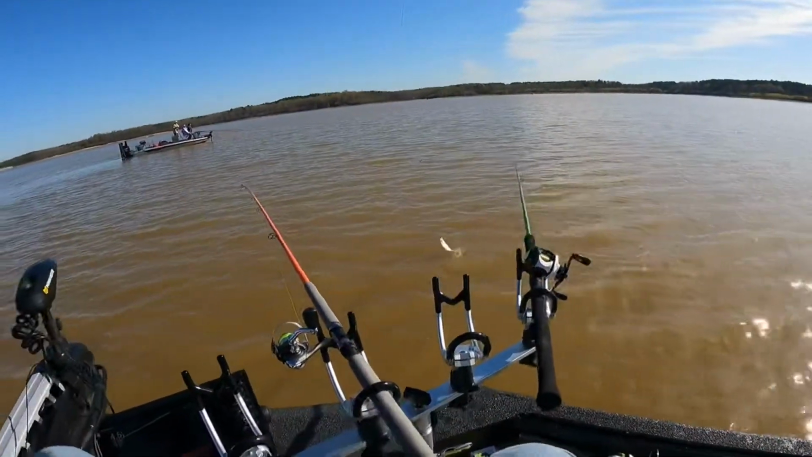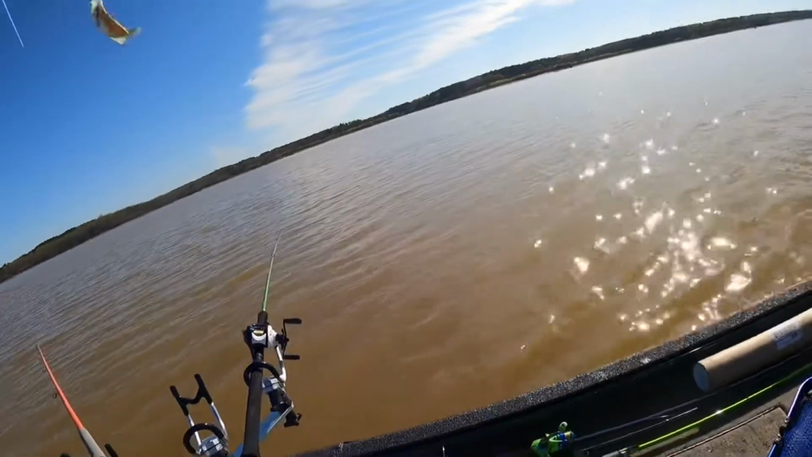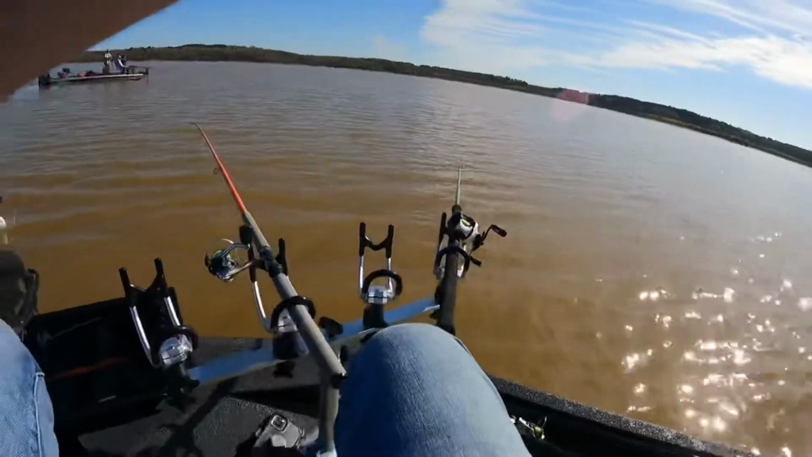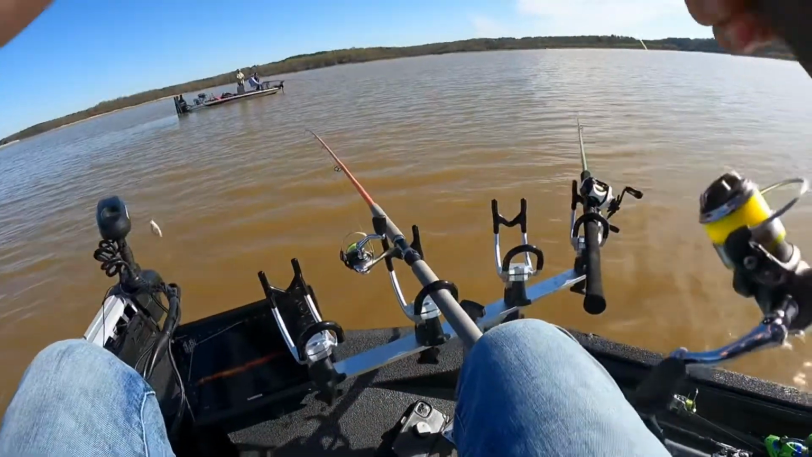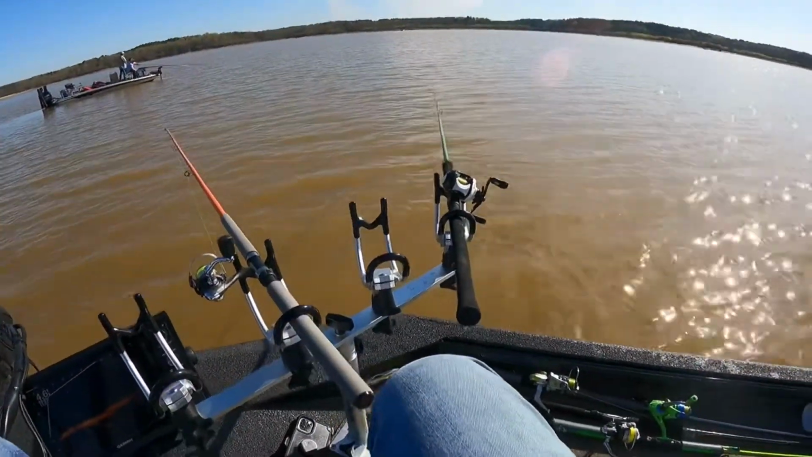Got a little bitty one here. Come here, fish. Oh, come here. I'm gonna let some line out. I ain't worried about if he gets off. He's going back anyhow. Oh, come on. There's another one. That's a decent fish there.